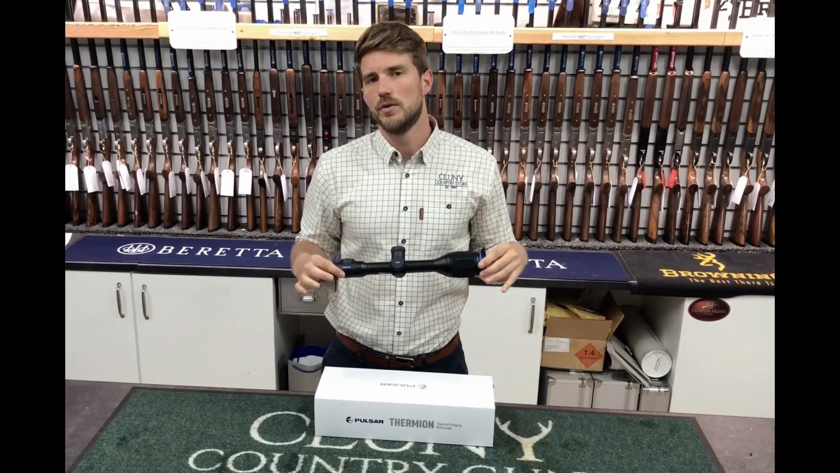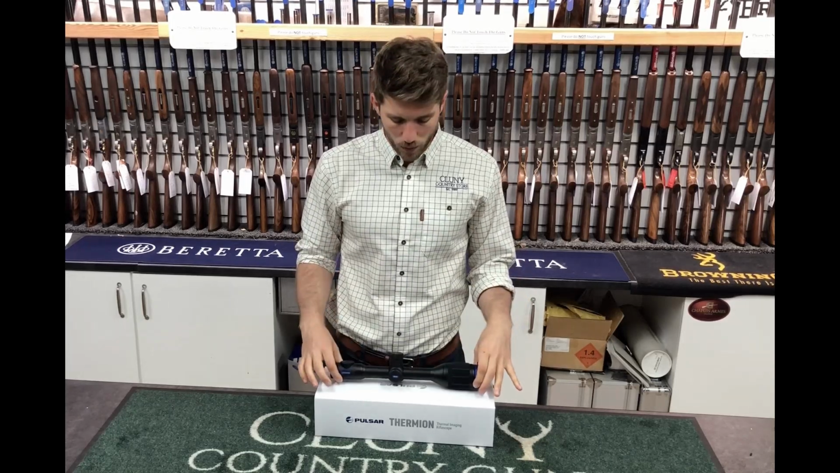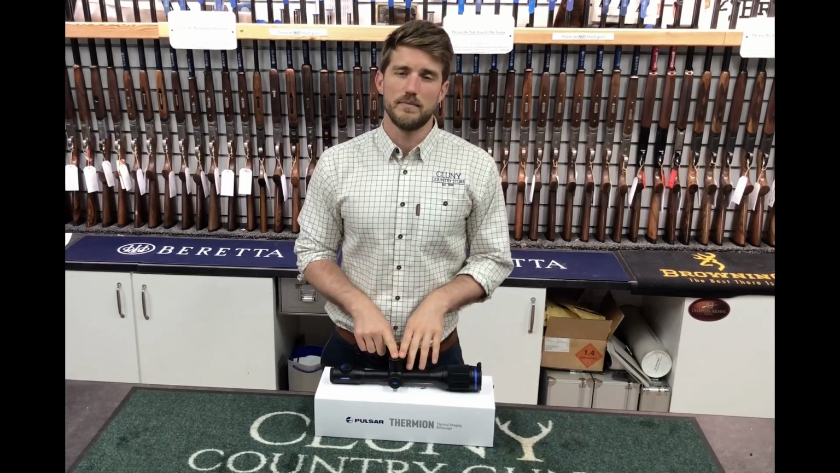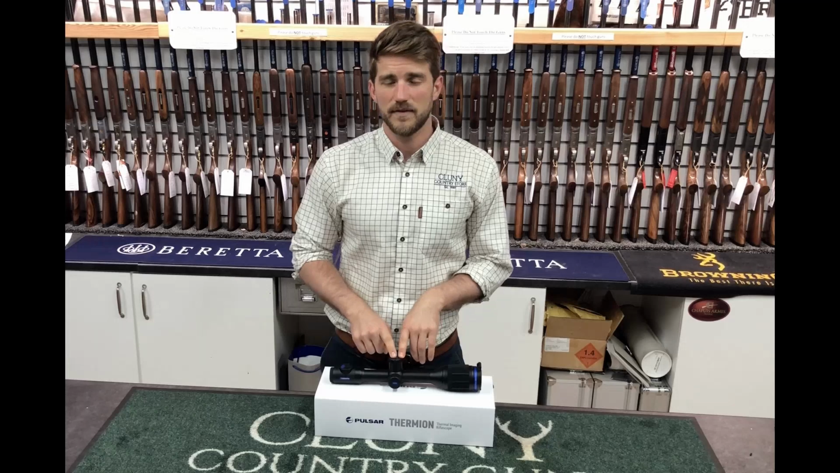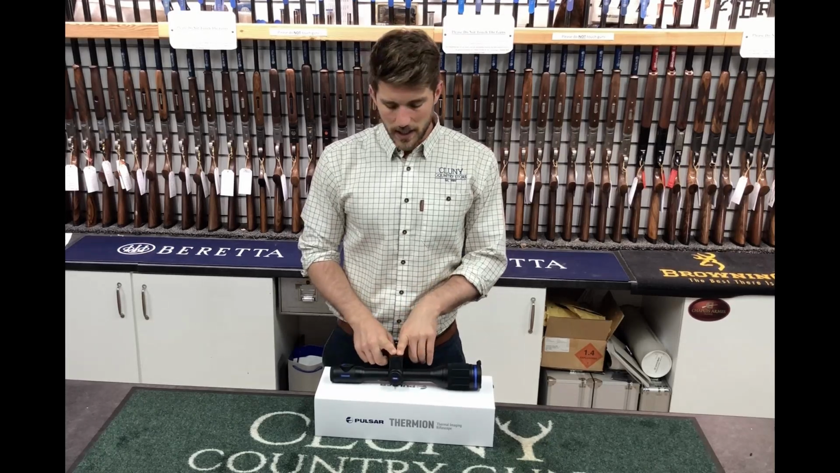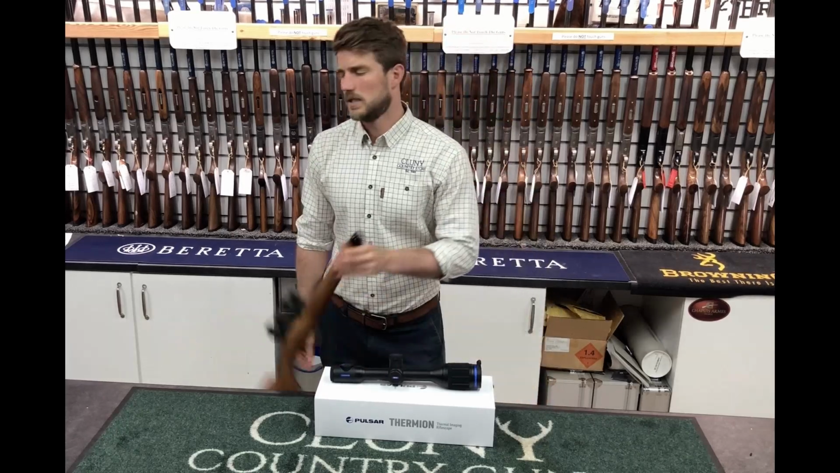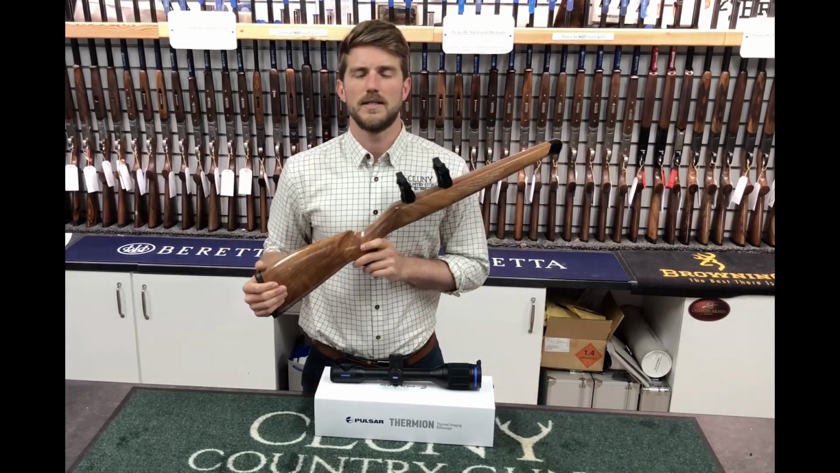What I do want to do is just briefly go over the differences between the other similar models in Pulsar's range, which is the XM50 and the XP50, and where this slots in. And then after that, I'm going to show it working, because that's what I want to see.